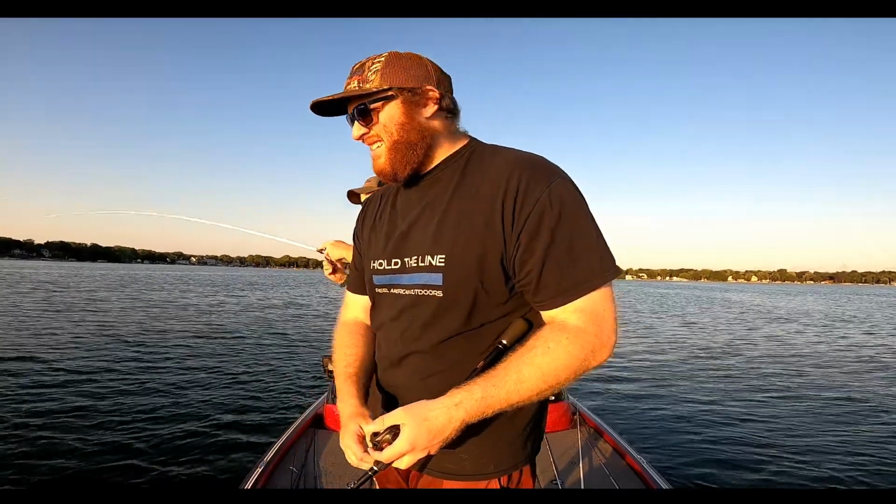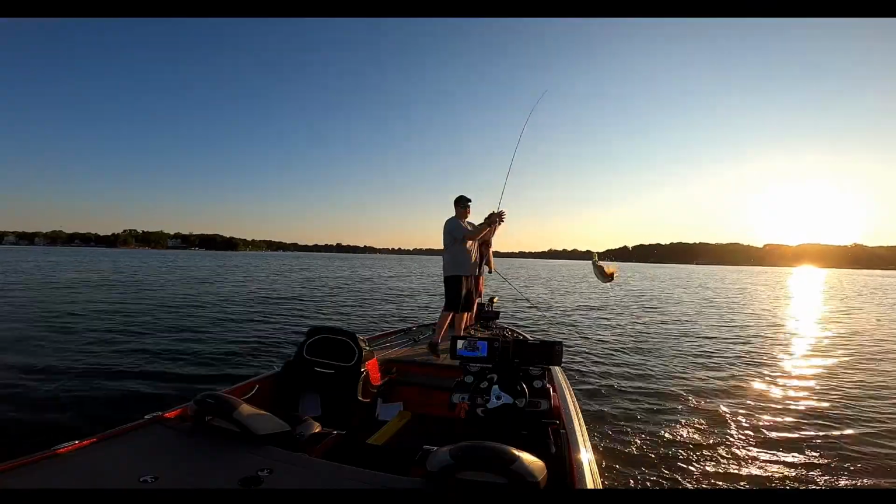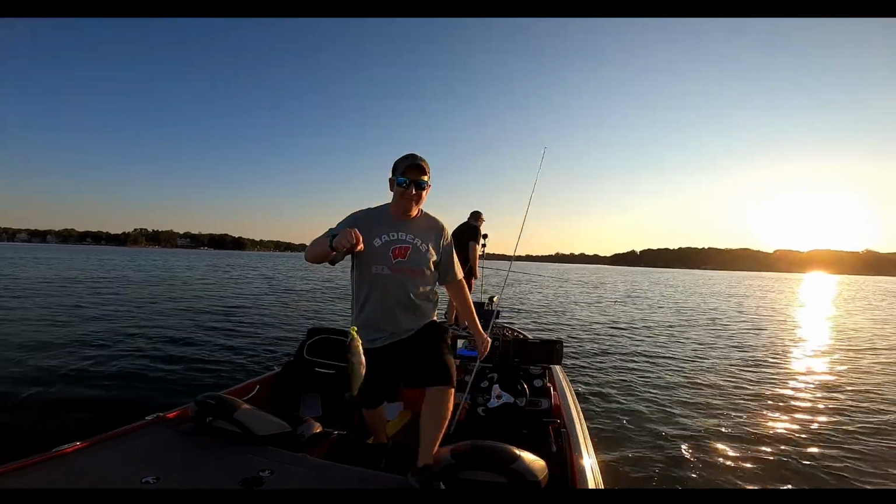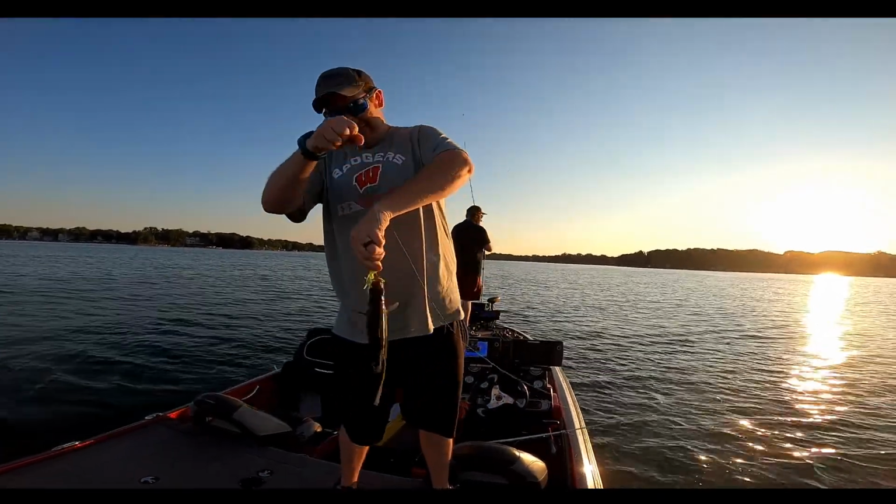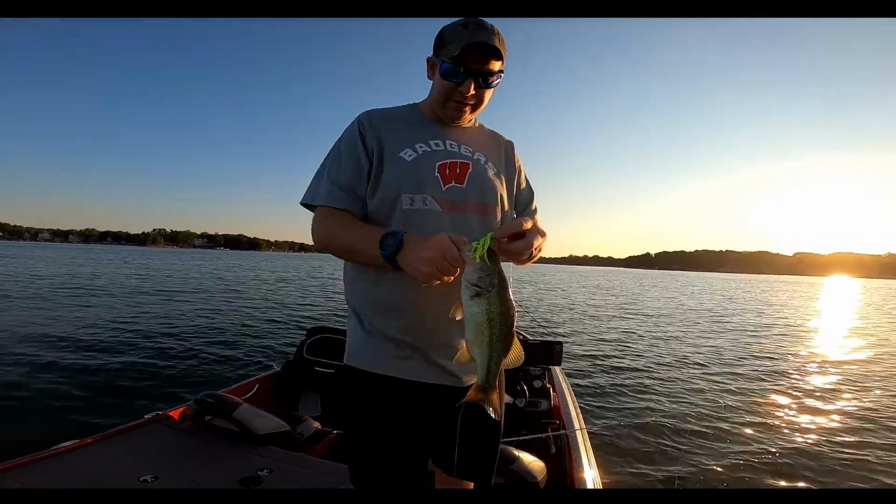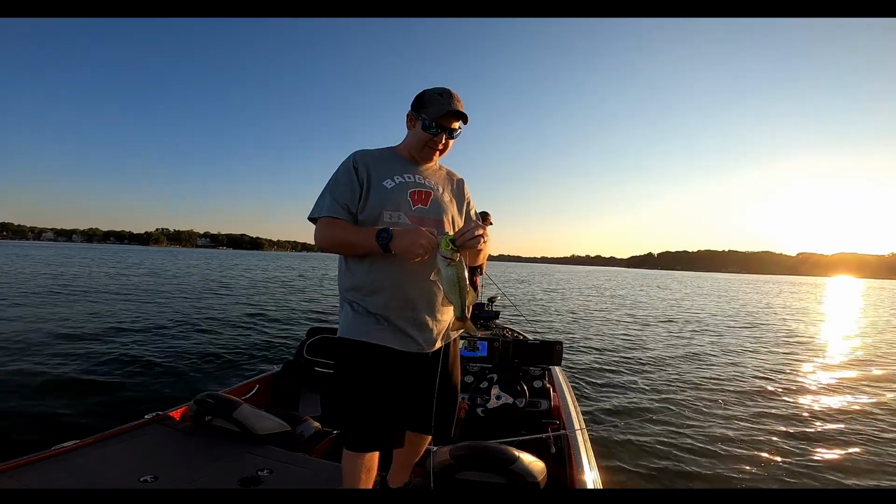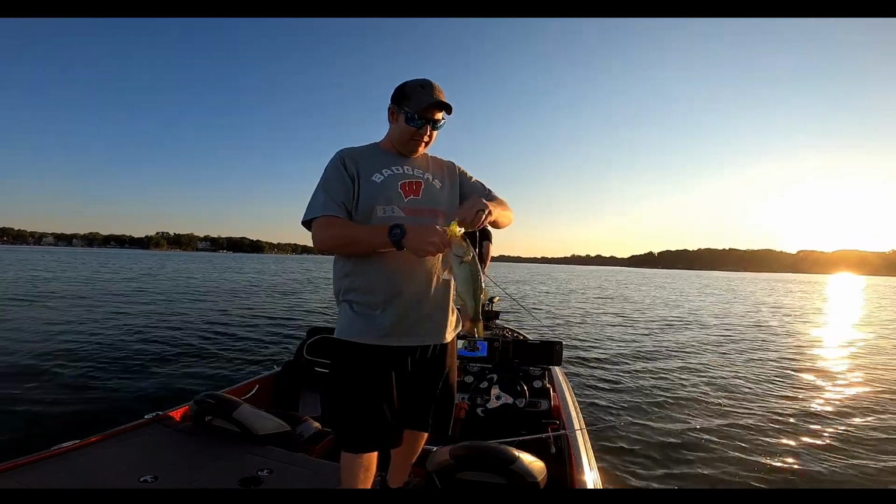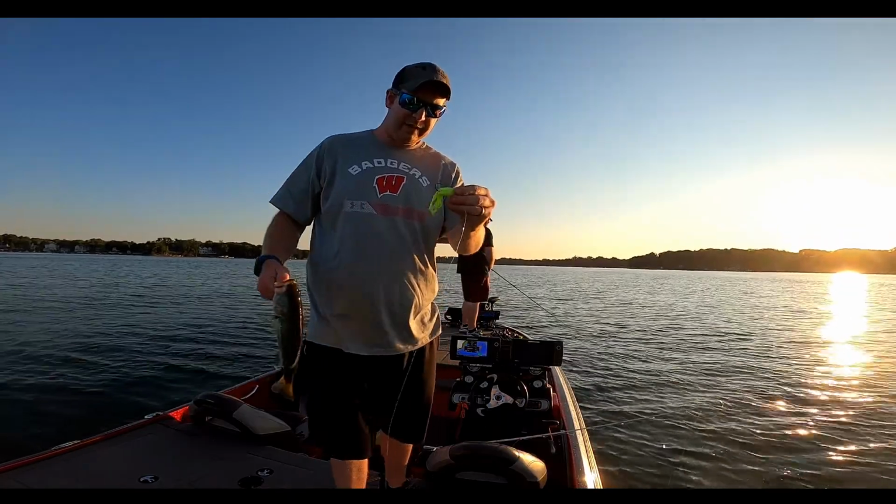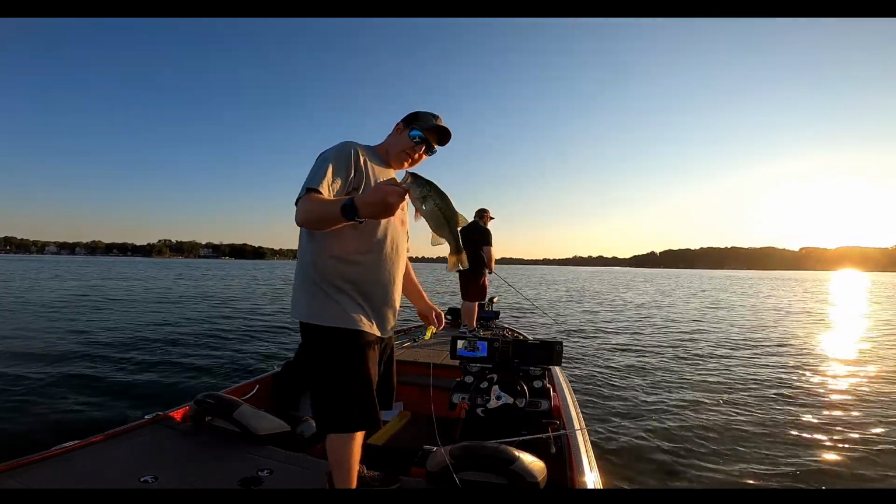There we go. Got him. Oh man. He was right at the boat. Yeah, he was at the boat. I was reeling in. Woo! That was cool. Stupid tube. Switched over to it. Drop shot was going a little slow, so went to a stupid tube in a siren color. We love this color. So, little guy, but it works.